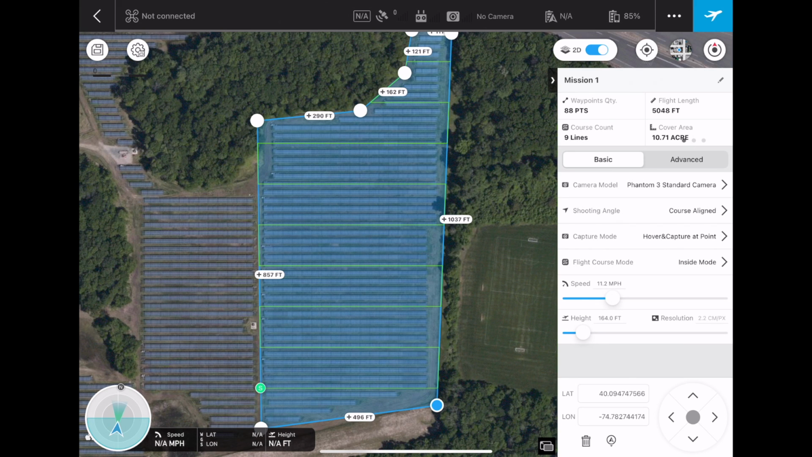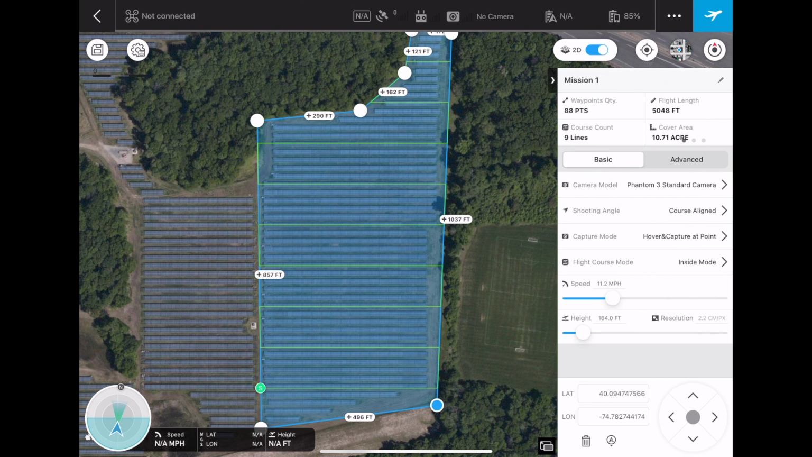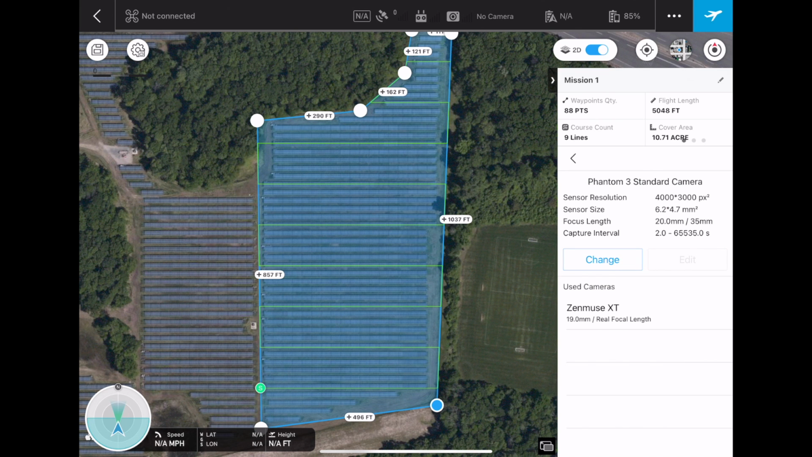Okay, and then now on the right hand side, this little white box at the top, we can actually name our mission if you wanted to do that. And then below that, we have the camera model. So you want to select the type of camera that you have.